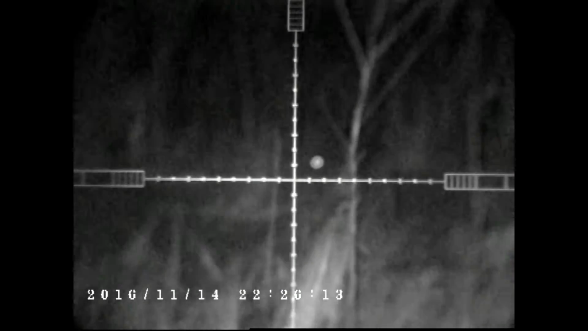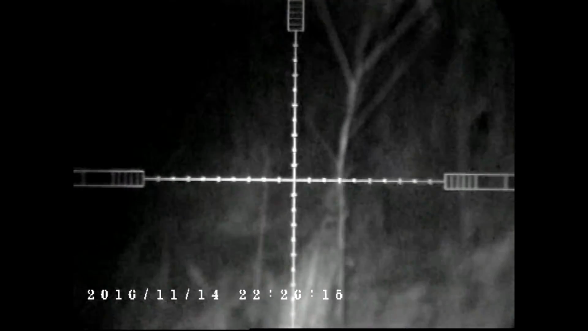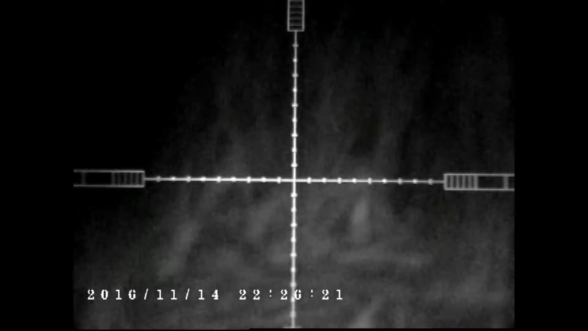I took an extra shot on this guy too, to make sure it couldn't. Now watching over, didn't need to. He was already legs kicking. Oh, good. Got to kicking. Wanted to make sure.